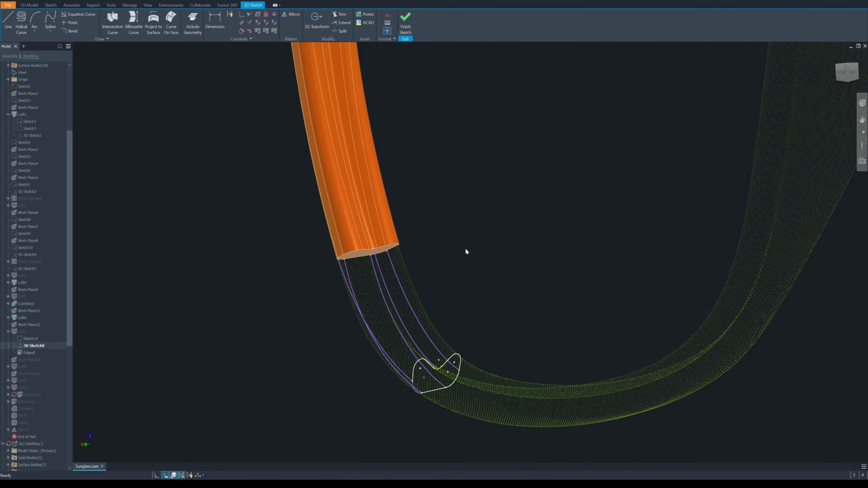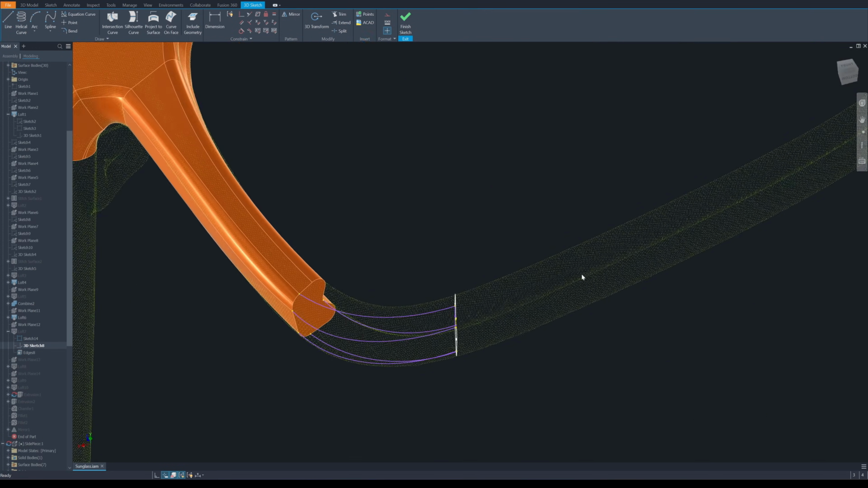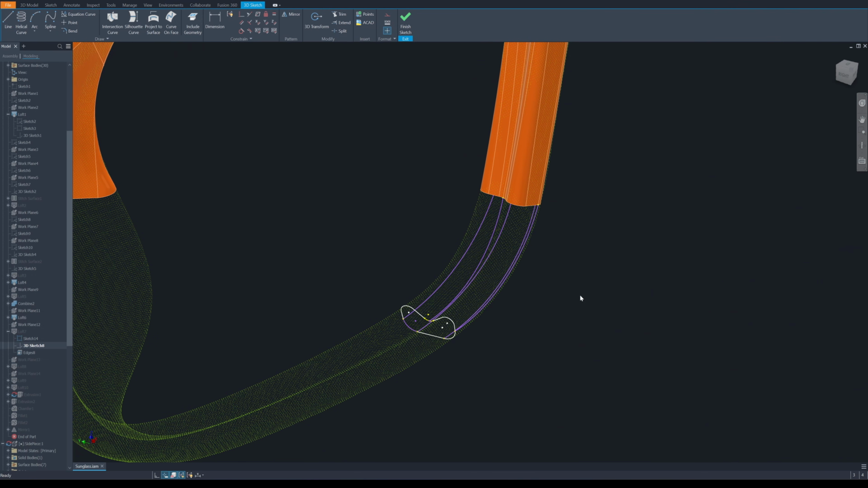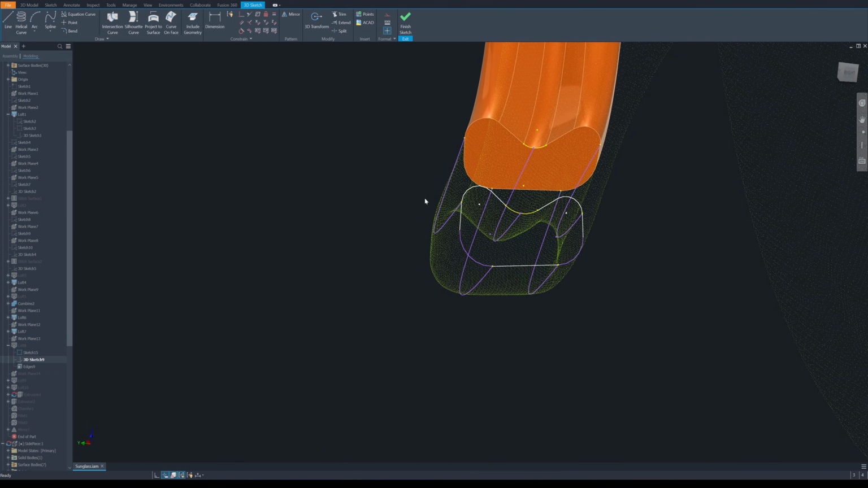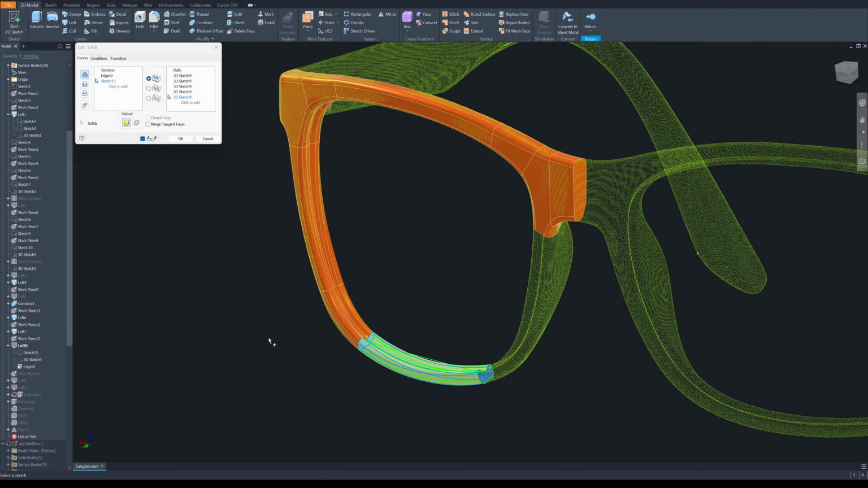I don't use mesh for reverse engineering in CAD because it makes it harder to align 3D splines accurately to the surface, and you lose precision when tracing cross sections. You can see here that the 3D splines match the point cloud surface perfectly.